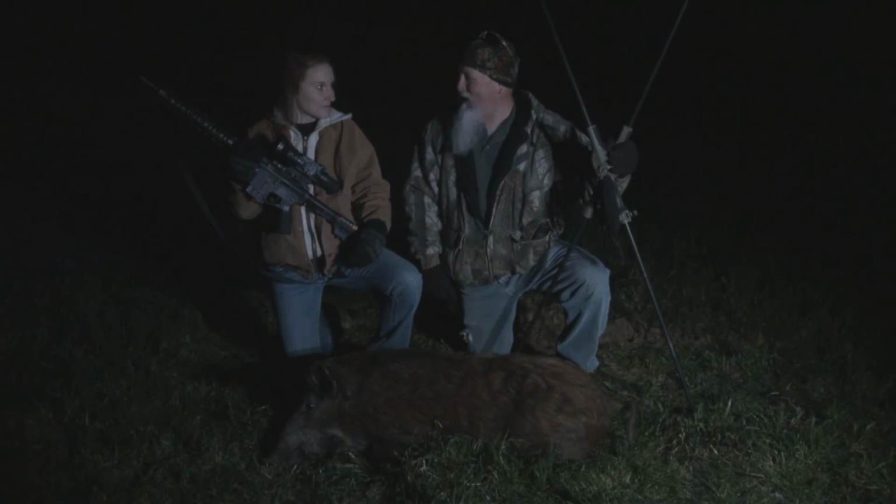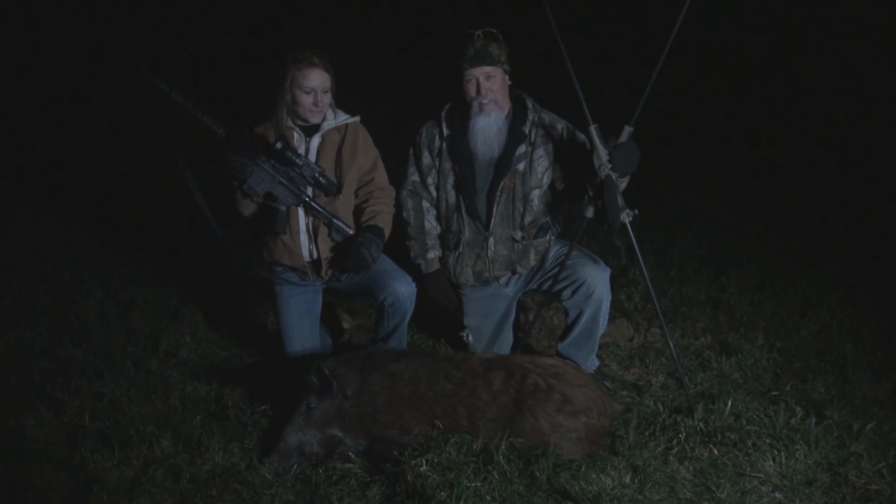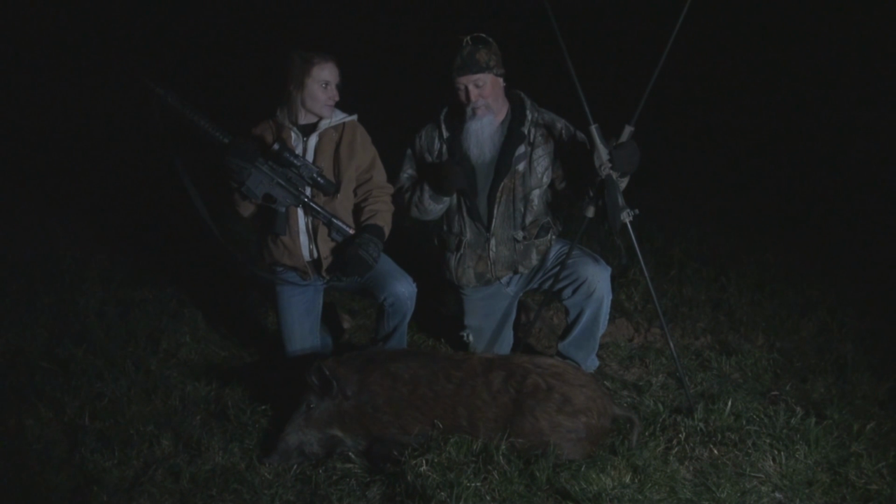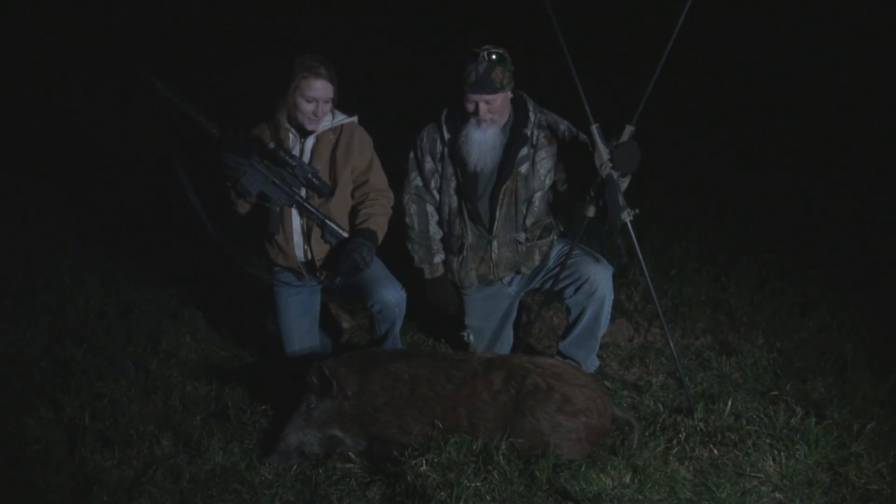Congratulations, Shelby. That's your first hog, ain't it? Yep. She told me I was giving her a hard time about possibly missing, and she told me she never misses. And so she's 1 for 1 so far. I think we're going to have to put her on a second one to see if she misses that one. But she did a good job.